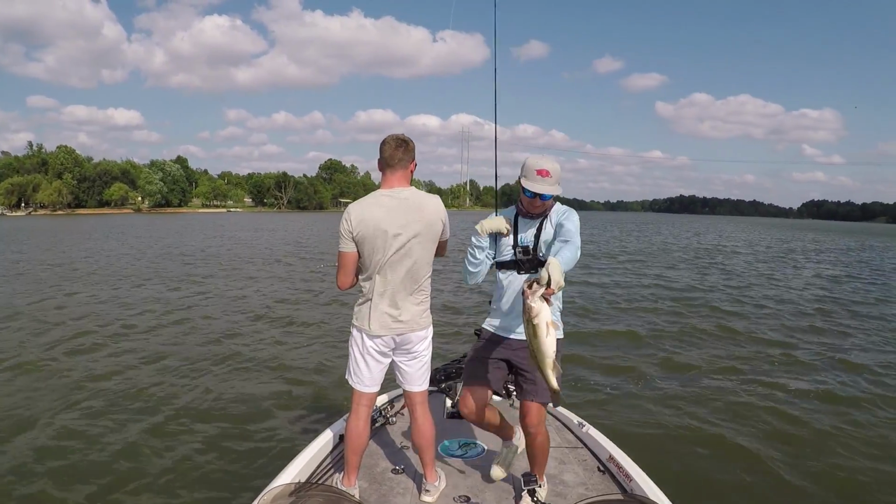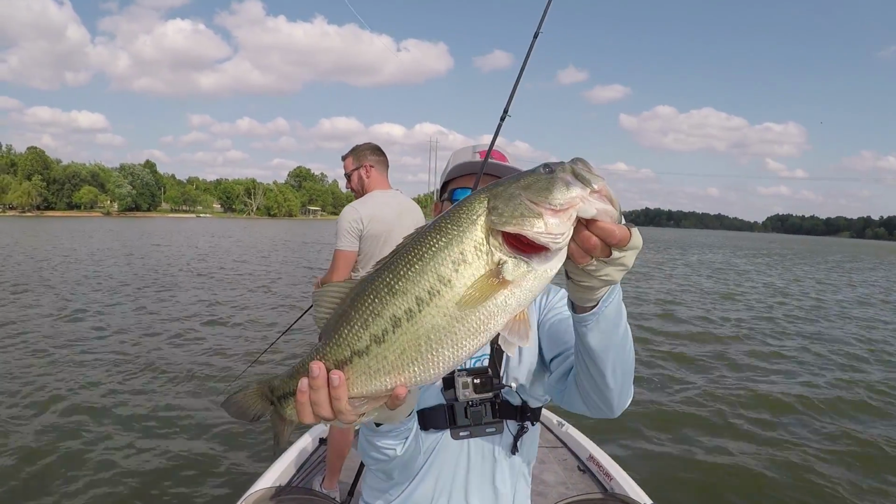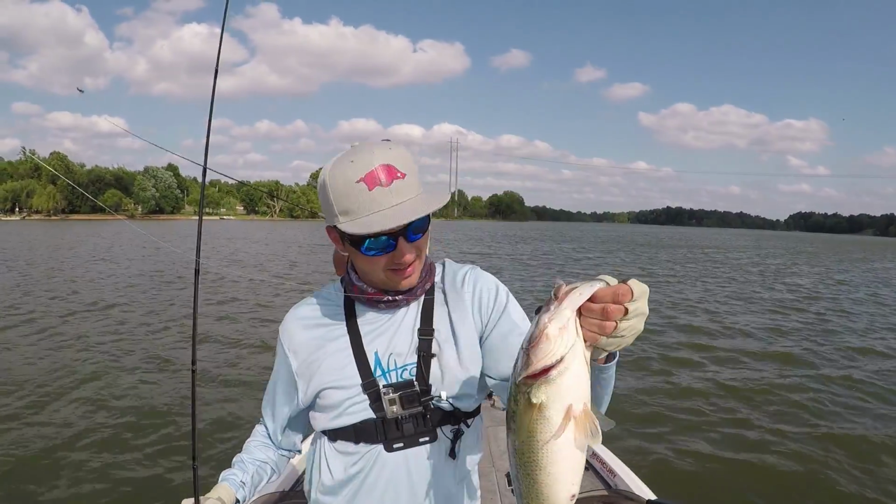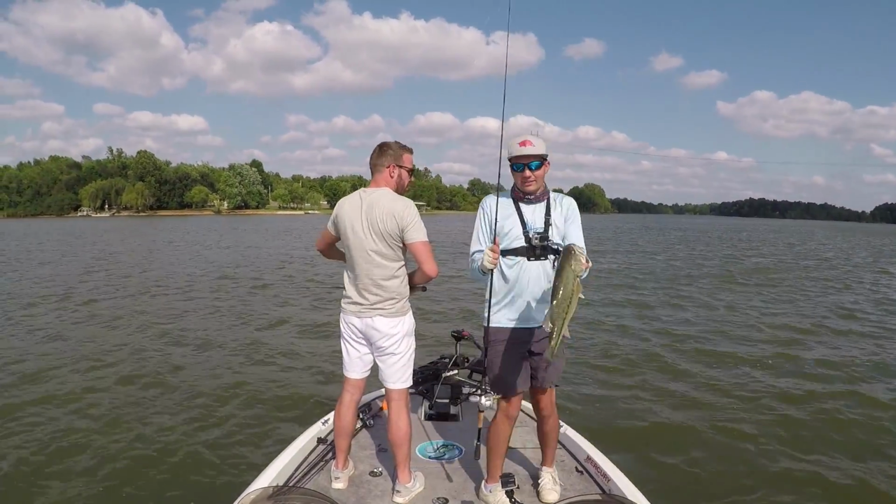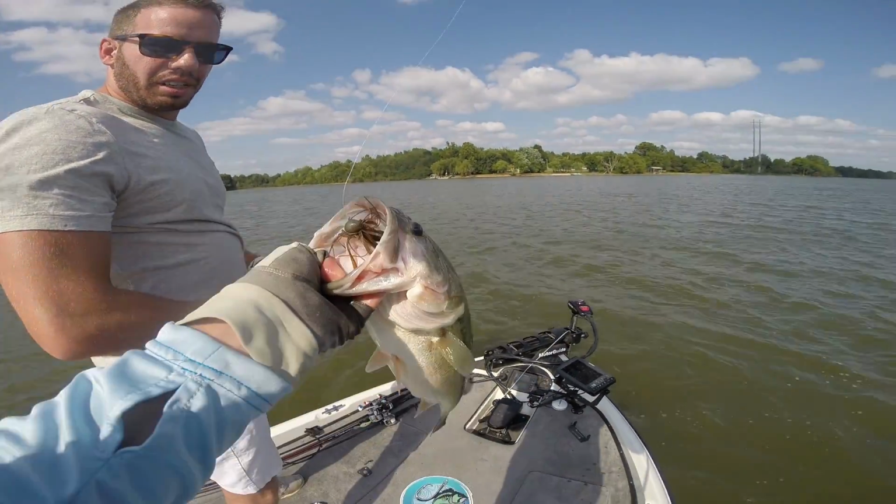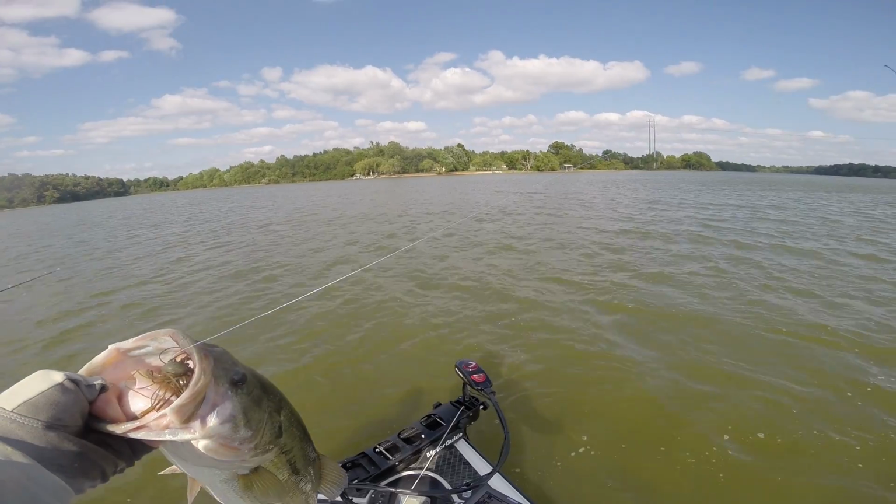That thing is chunky. The last couple of fish I've been catching are kind of skinny, but that thing is really chunky. Awesome fish. Again, just dragging that thing down there super slow and really slow. Yeah, and he just picked it up while it was sitting there.